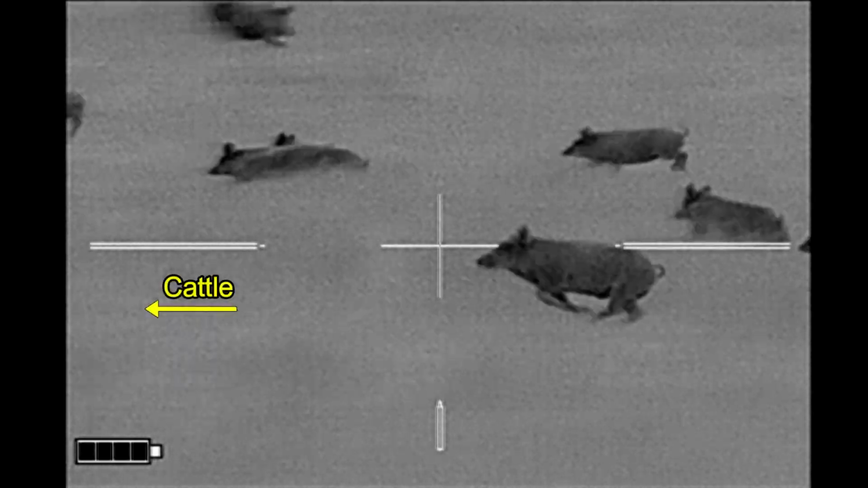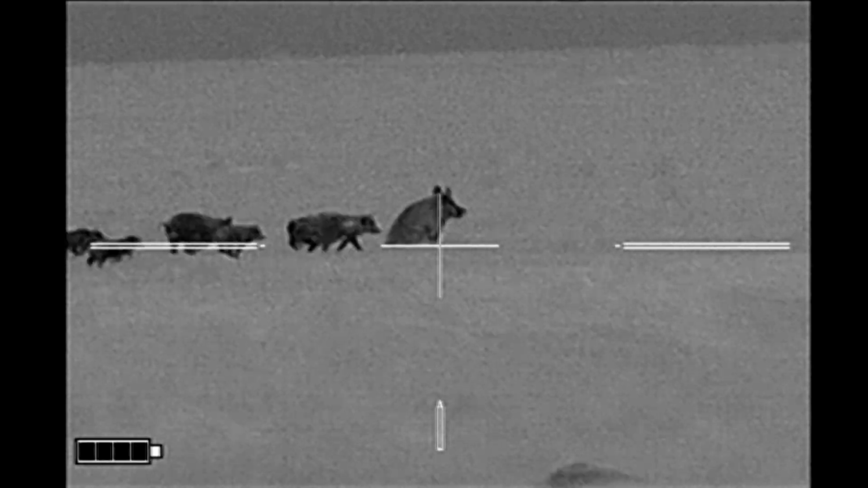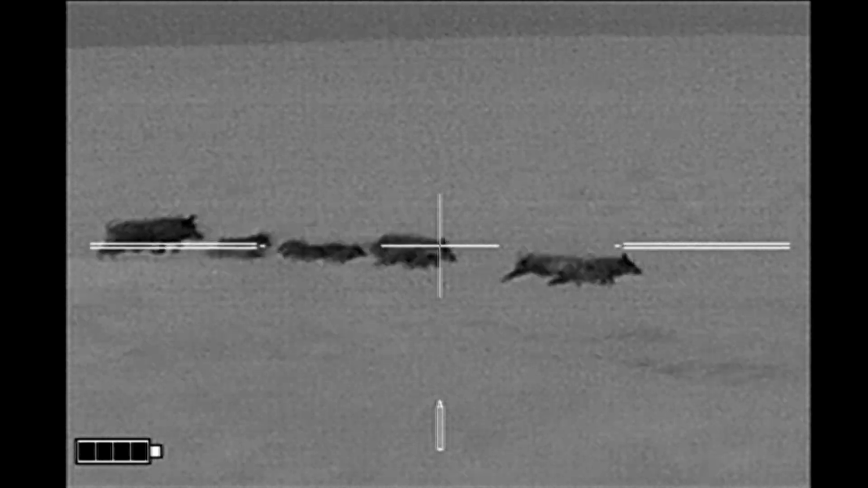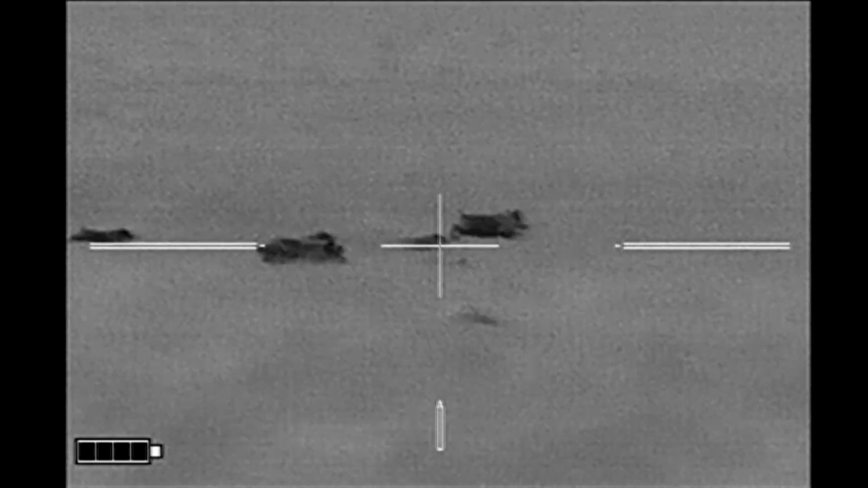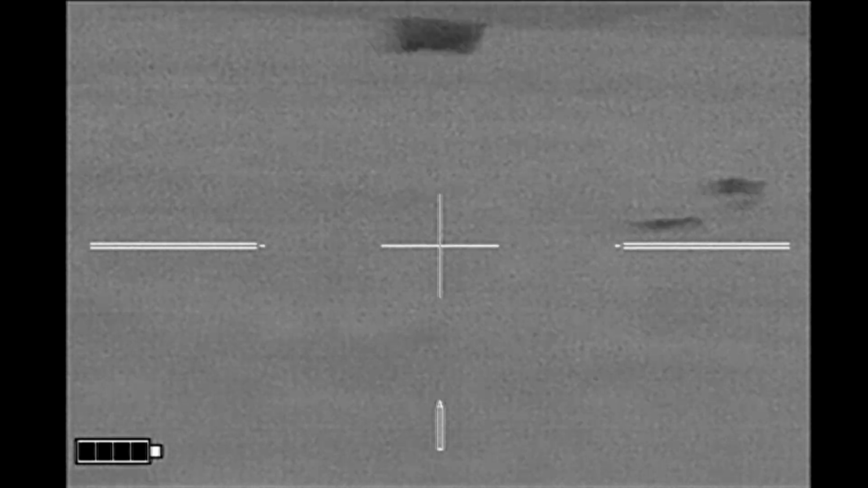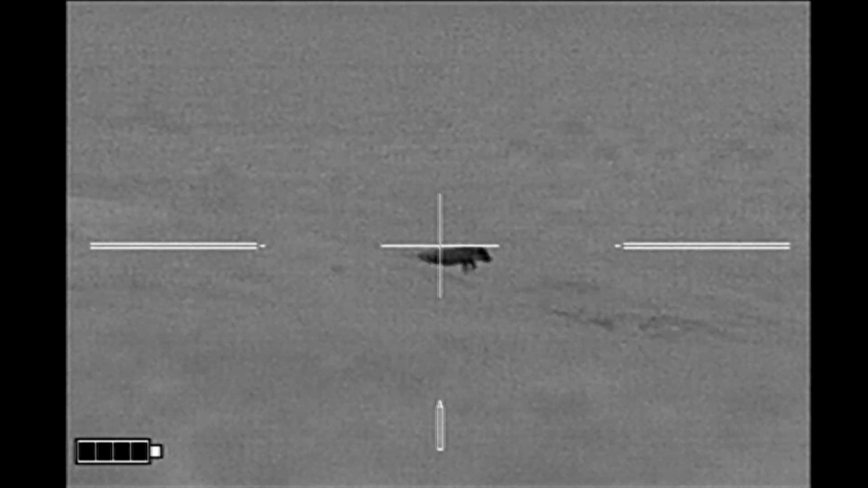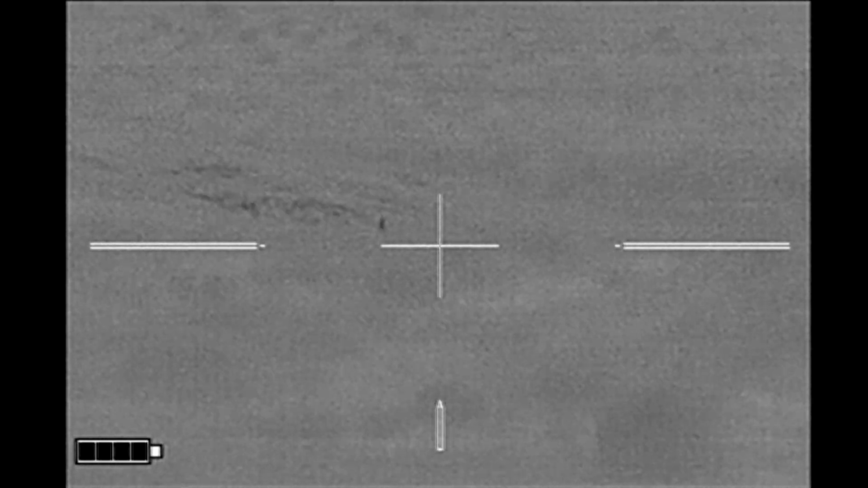At this point, I'm afraid I'm panning too far to the left, so I pick up the sow in the second group. One of her piglets. And another one. In the excitement of the action, I've counted 4 hits. I figure I've got 4 hogs down, including this one that collapses there.